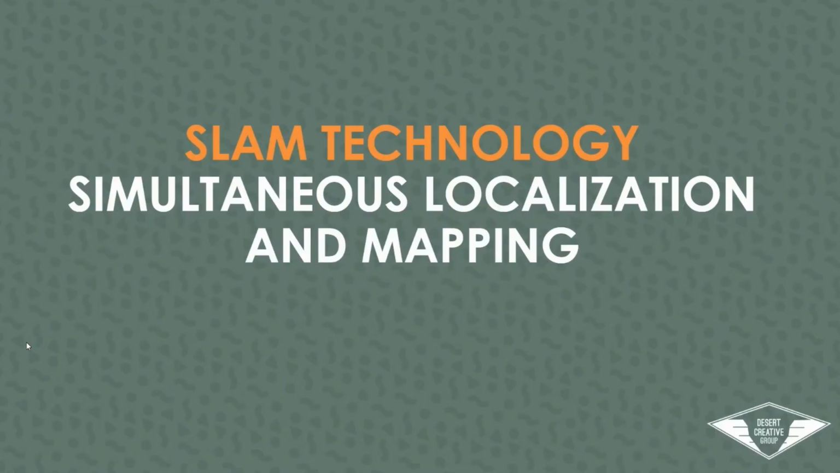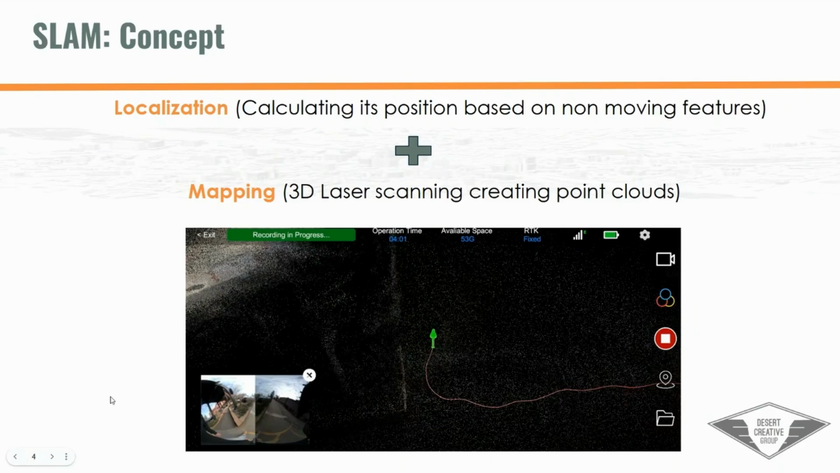Okay, thanks, Jacob. So we'll start off with really quickly reviewing just the SLAM technology as a whole and a little bit on how this works. SLAM stands for simultaneous localization and mapping. If we look at this from a very basic concept, with the two things that it's doing, it's calculating its position based off of non-moving features. That's how it's doing its positioning or its localization element of it. In conjunction with doing that, it's also mapping in 3D with the laser scanning element of it. As a whole, that is how SLAM is working.